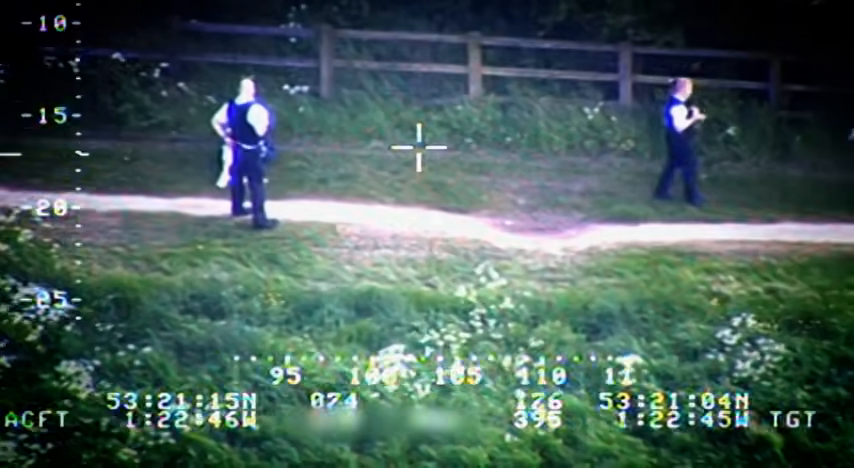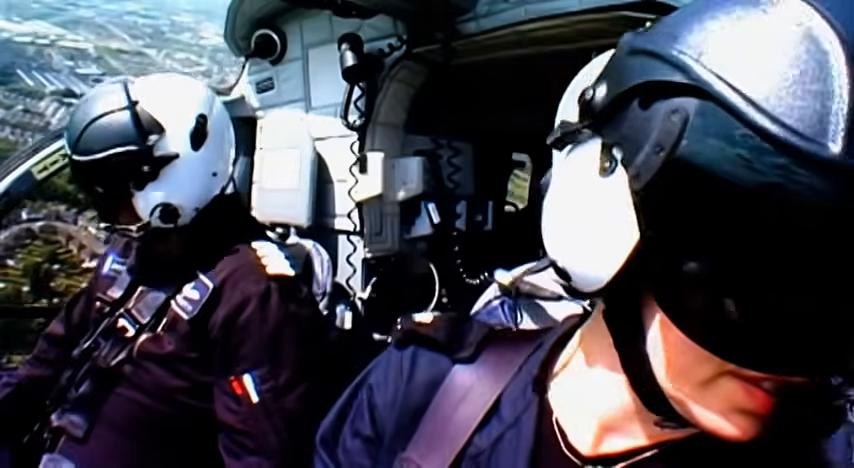The ground units, no disrespect to them, but they wouldn't have found her. It would have taken perhaps all day, or certainly the whole of the morning to actually locate where she was. And it took us 10 minutes. So it was a good job.